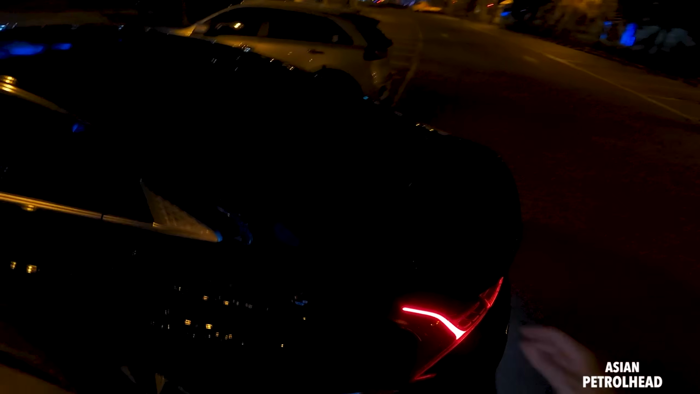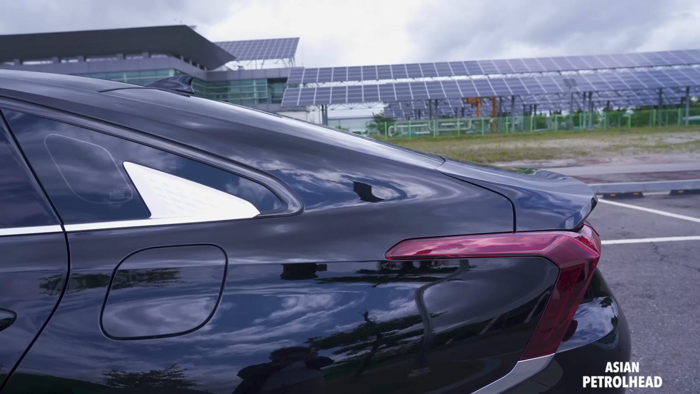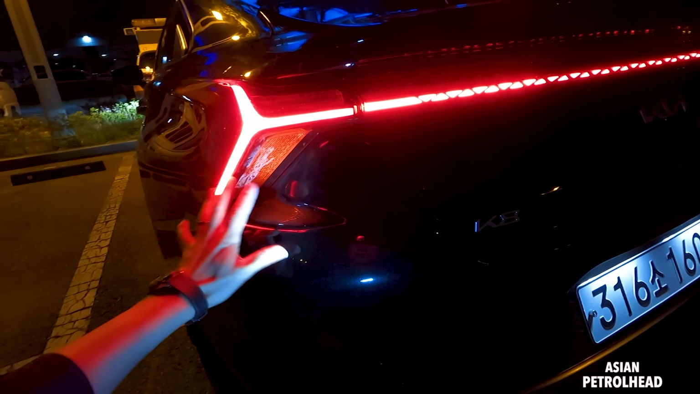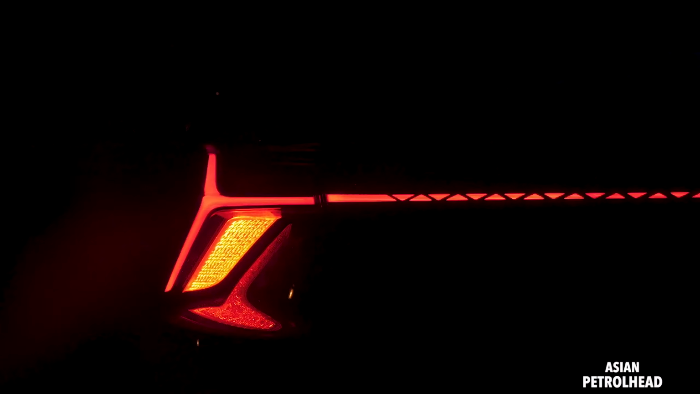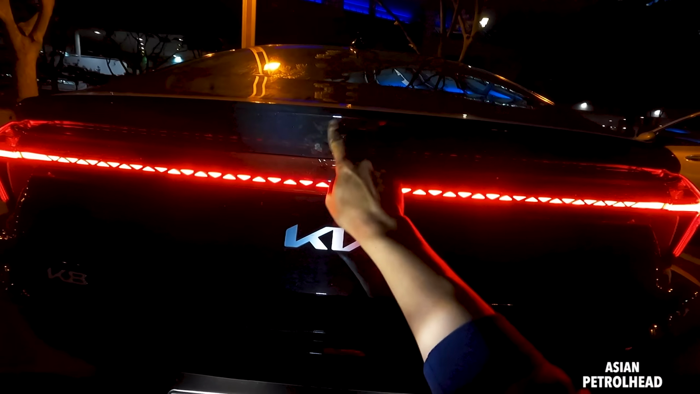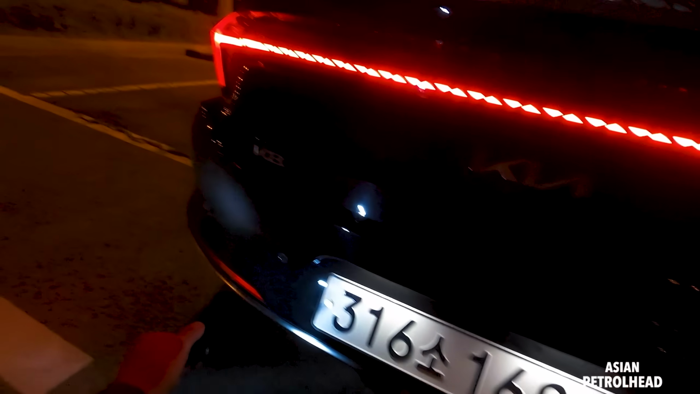Looking at the car from right here, it has a really fastback design. Sloping roof line, very short trunk deck. I really love how they designed the tail lamp. Looks very bold. Love the sequential turn signal. As you can see, they also put arrows up and down like this. New Kia logo, 360 camera, even LED for the license plate.